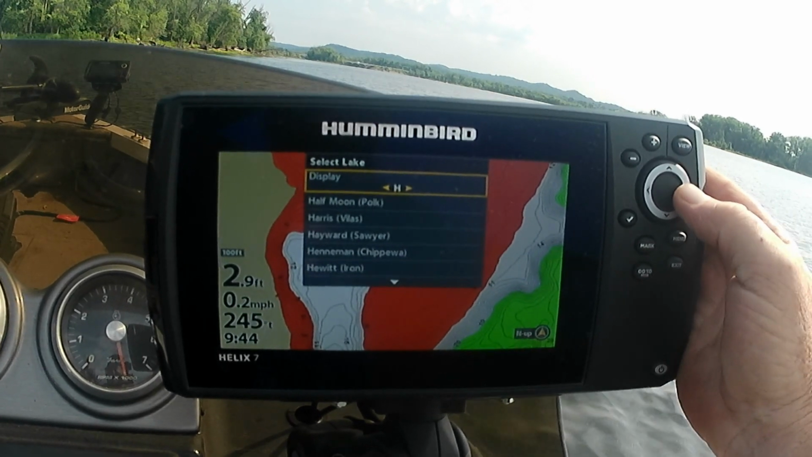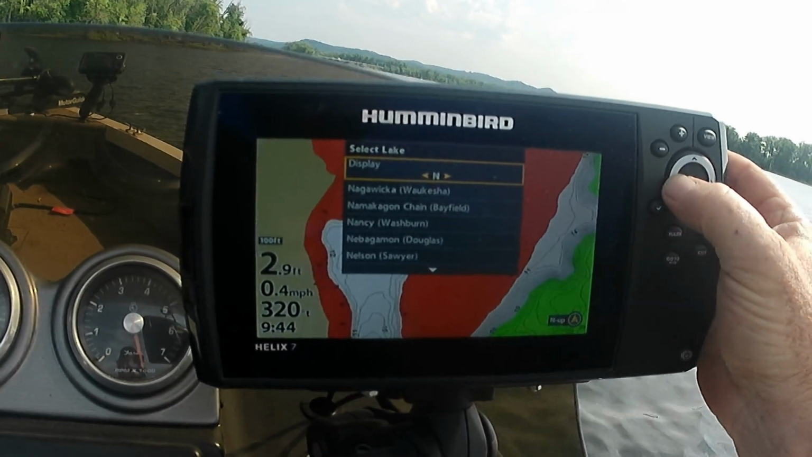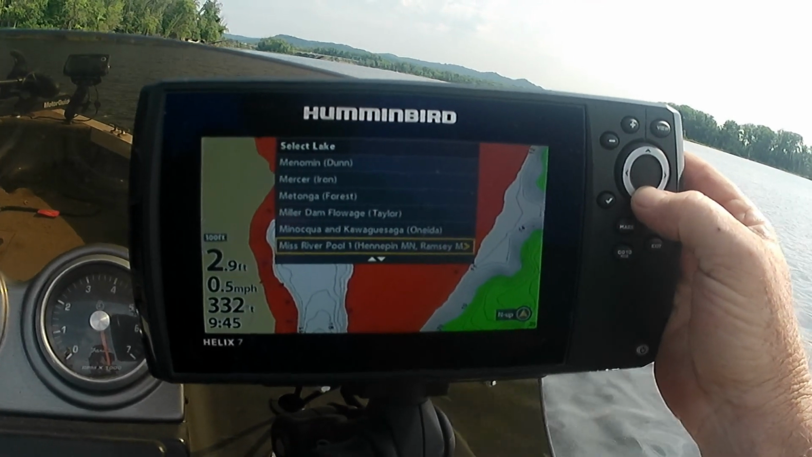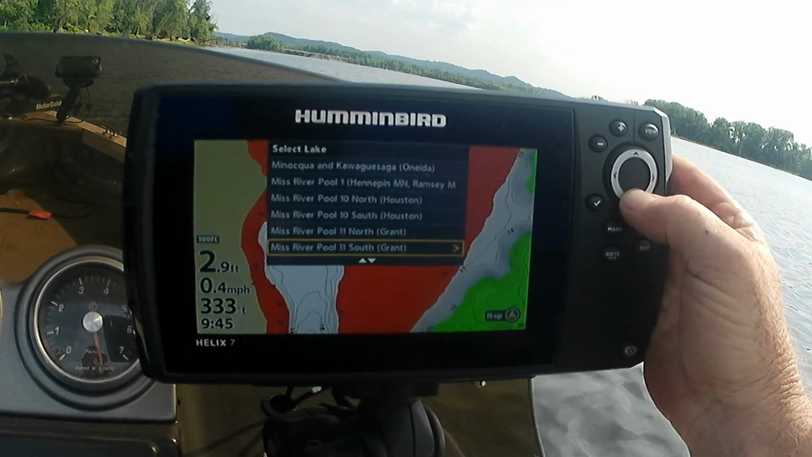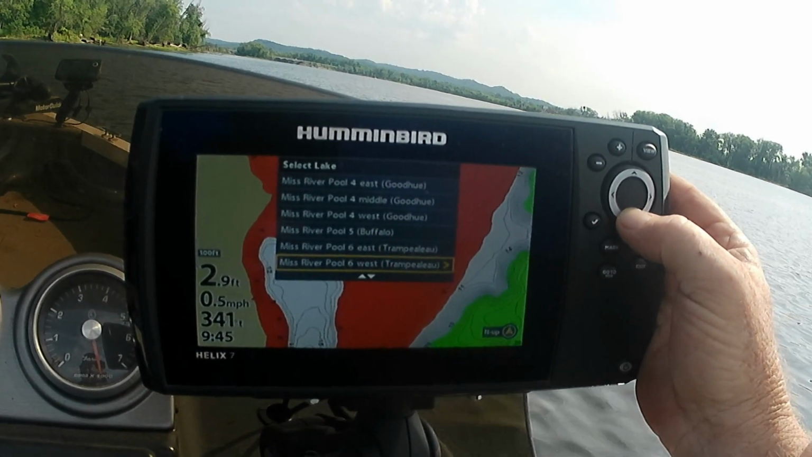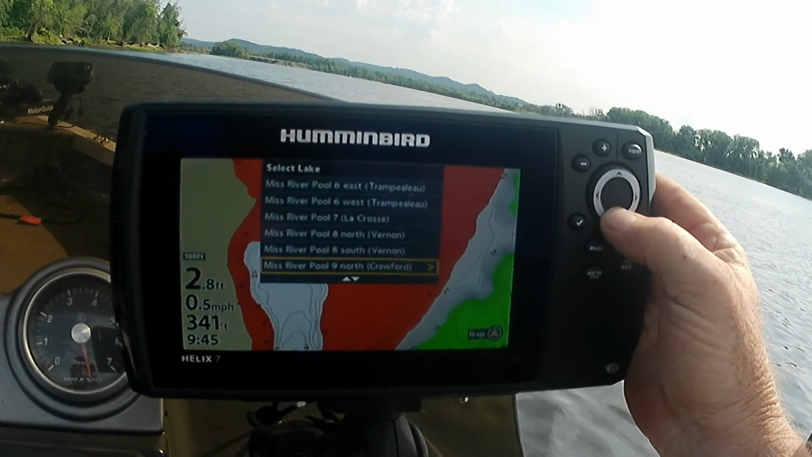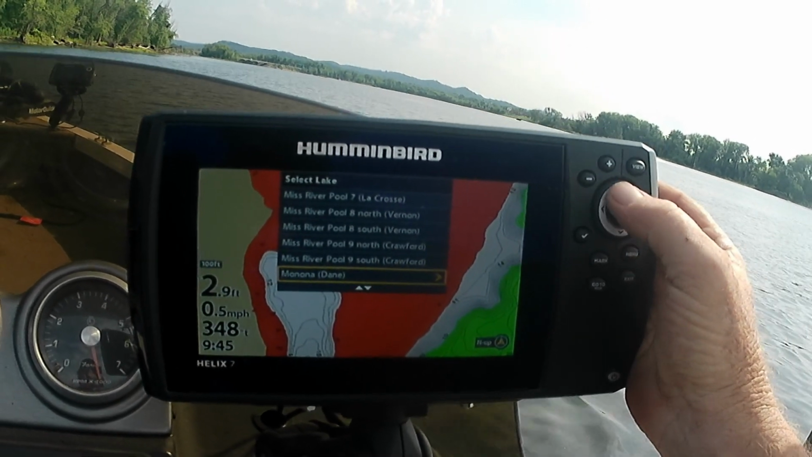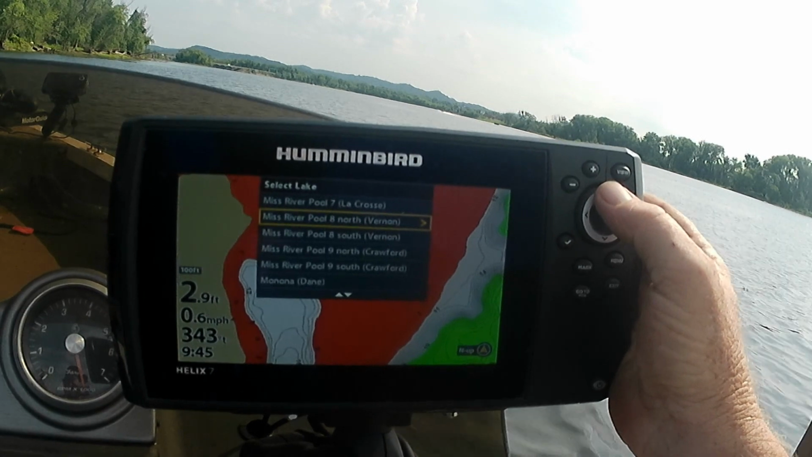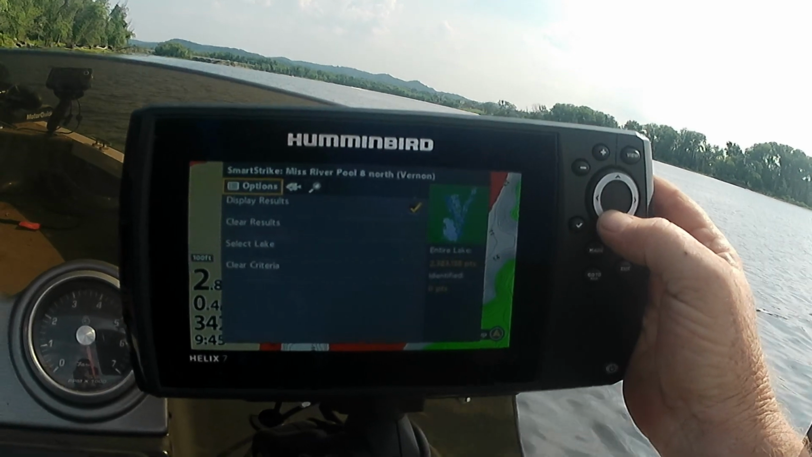M, I guess, for Mississippi River. This is all these lakes. Mississippi River Pool 1, Pool 10, Pool 11, Pool 12, Pool 3, 4, 7, and we're in 8. But we're not in Vernon. We're going to be, I'm guessing, Pool 8 North. So we'll try that. Okay.